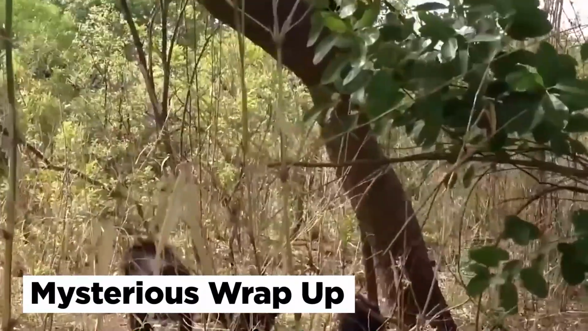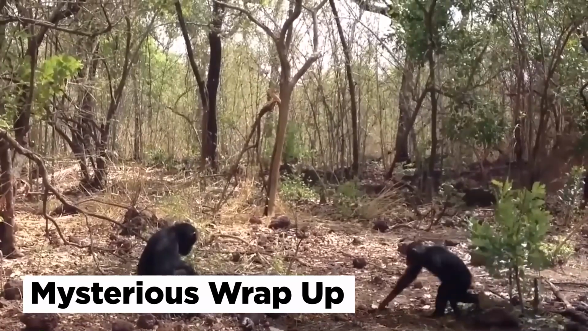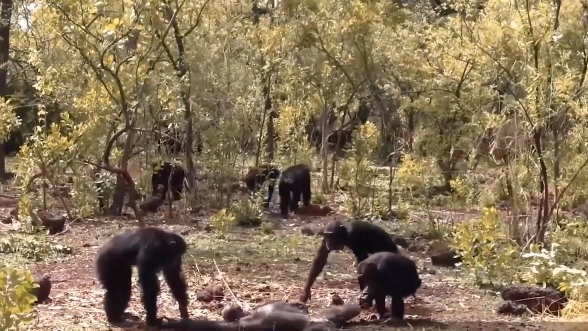Mysterious wrap-up. This trail cam footage shows a rather grisly sight, with a bunch of chimps gathered around the carcass of a male chimpanzee, beating, pushing, and hitting the rotting body. But why are they actually doing so?